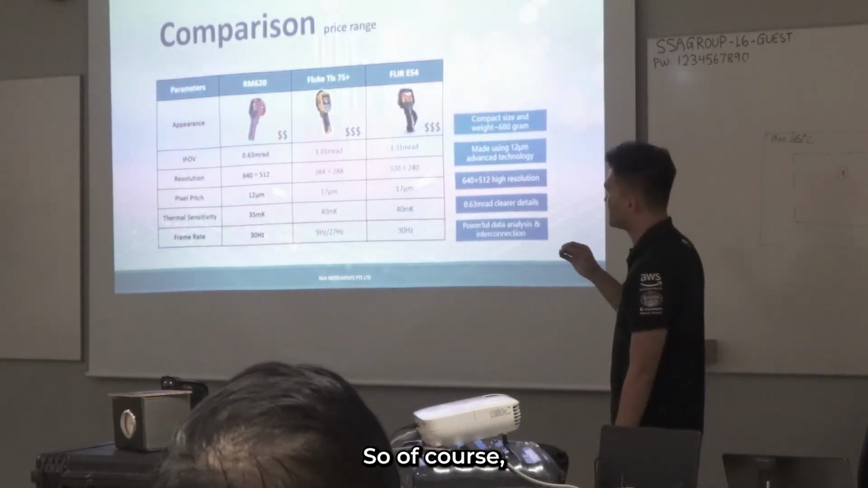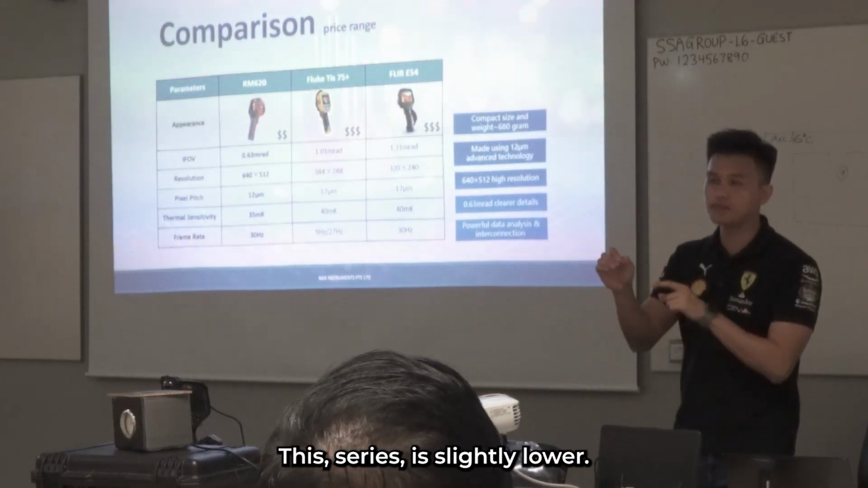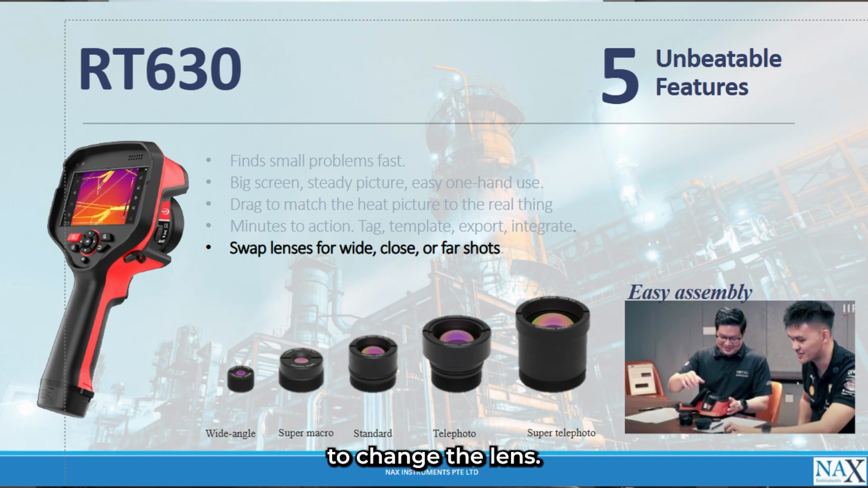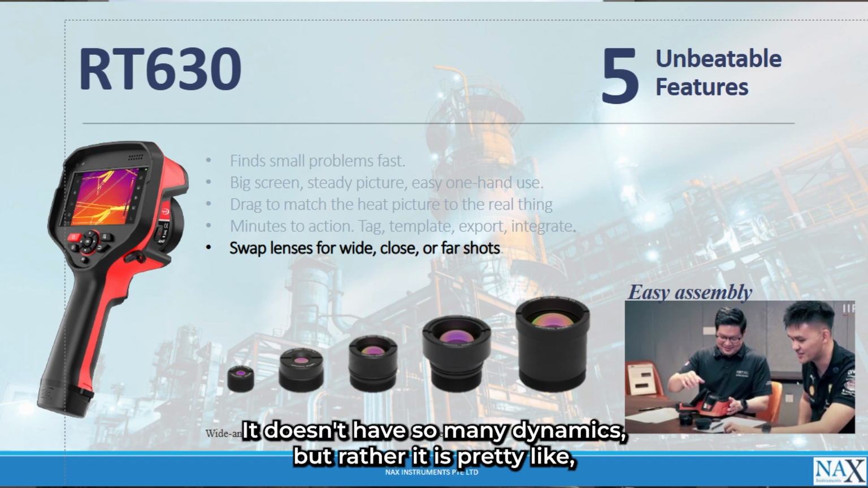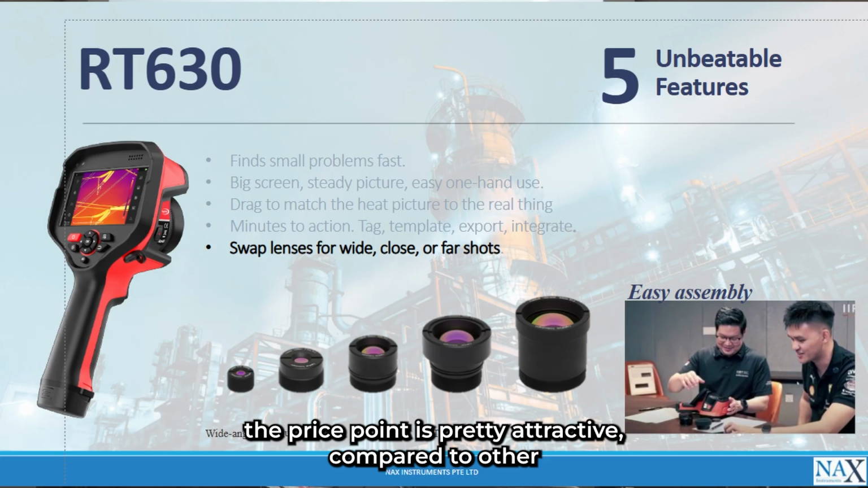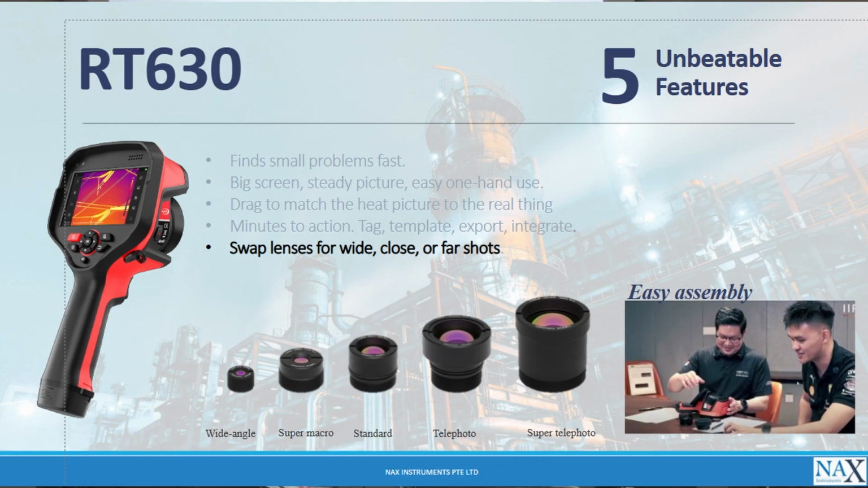Of course, from yesterday onwards, Marcus also shared about this RM series. This RM series is slightly lower end. It also meets most of the requirements. It's just that it doesn't allow you to change the lens. It doesn't have so many dynamics, but rather it is pretty light. I'm sure you guys used it yesterday. One of the advantages is that the price point is pretty attractive compared to other brands like the TIS75 Plus and also the Fleur E54.